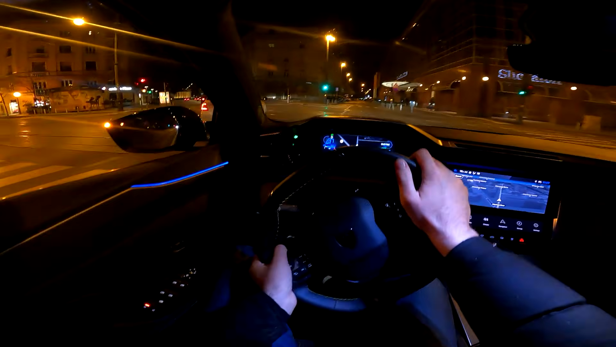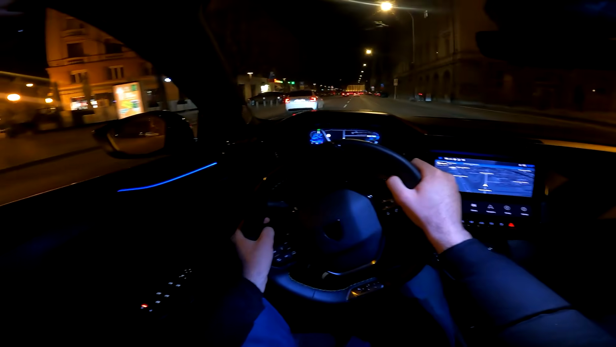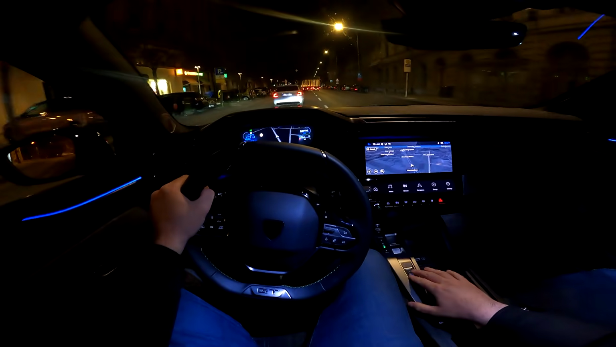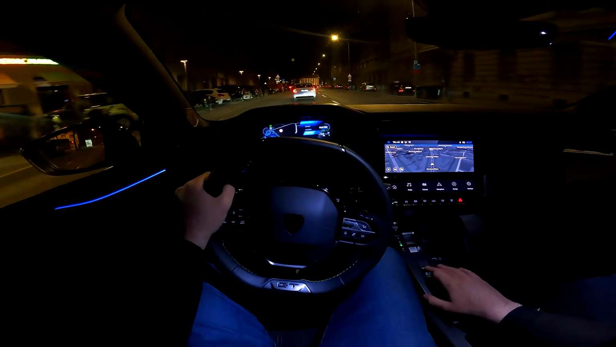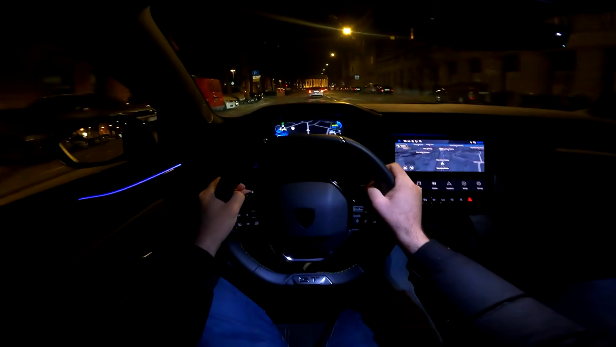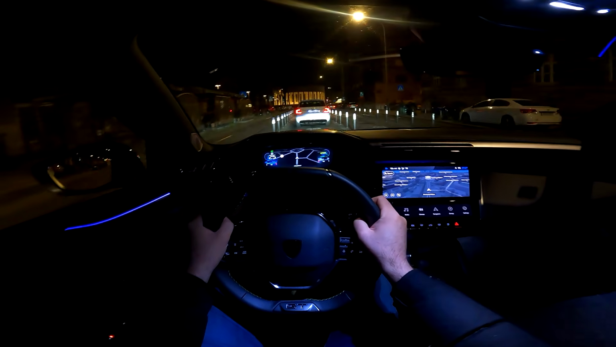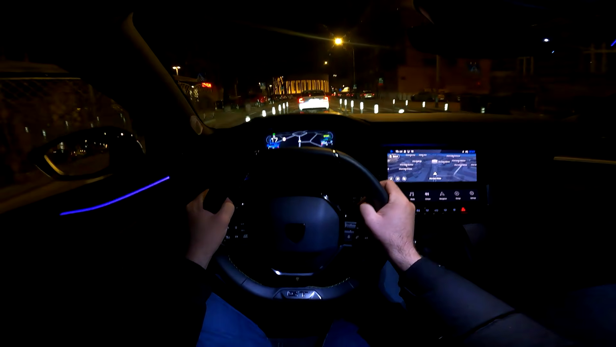Once again, nice clicking sound. And you also have the sport mode. In sport mode, you have really good throttle response, you have the immediate power available.